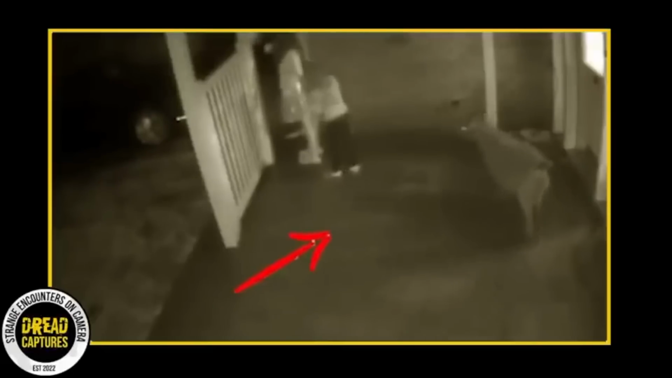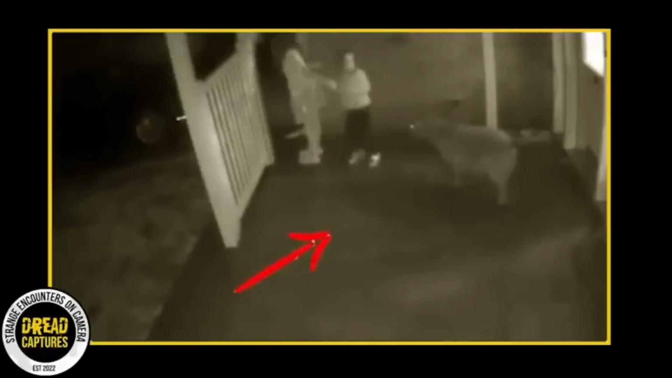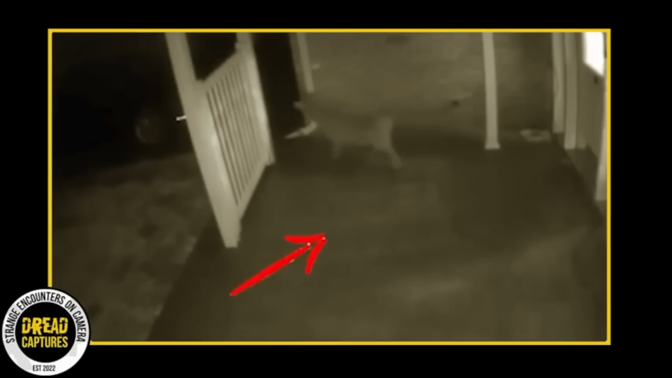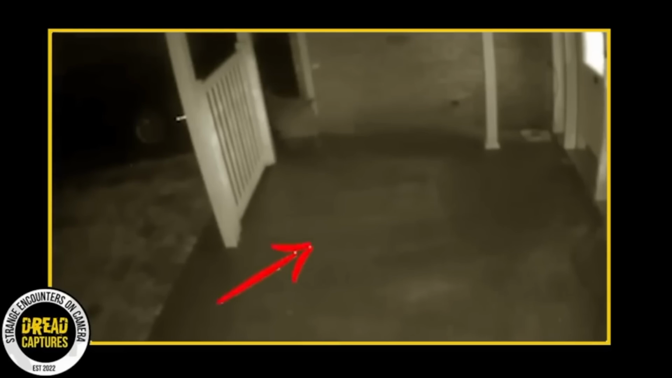But just before they run inside, one of the girls takes a moment to give the sheep a gentle pat on the head. The sheep seems to enjoy the interaction and then wanders off, looking pretty pleased with itself. It's a simple, wholesome moment caught on camera, and it's been bringing smiles to faces all around the internet.